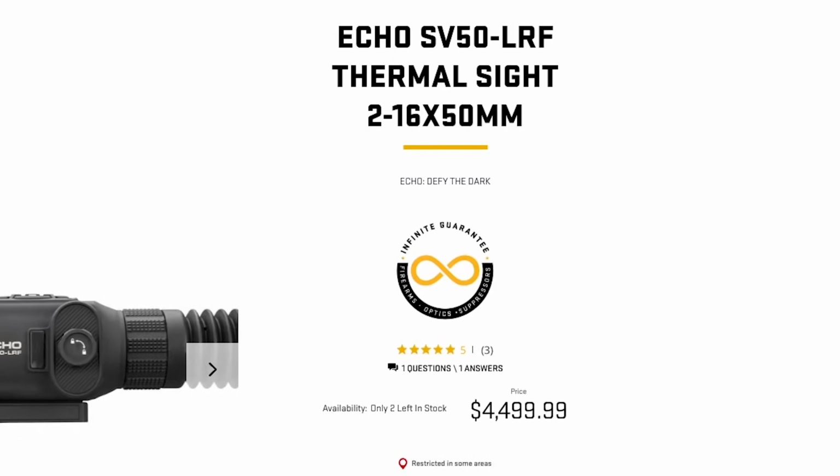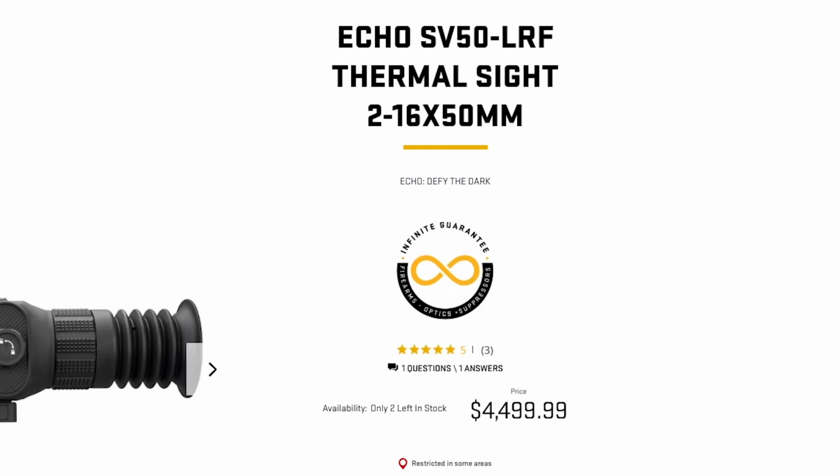That's what everyone wants to know. What's the price point of this amazing piece of furniture for your weapon system? SIG Sauer retails these at about $4,500. So you're looking at about $4,500.